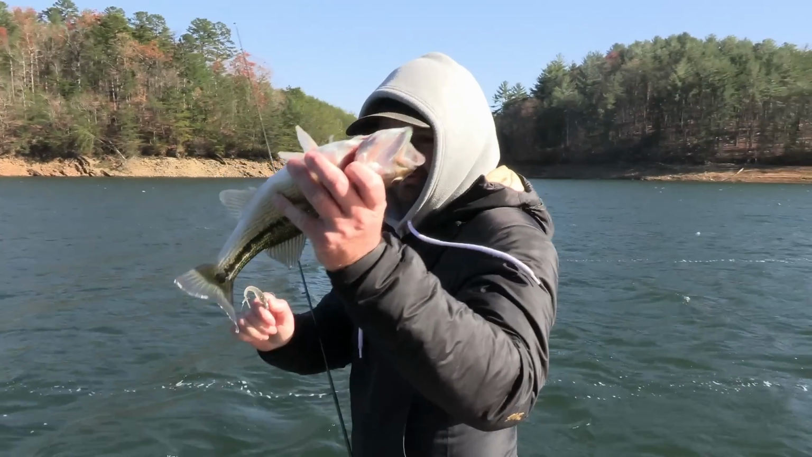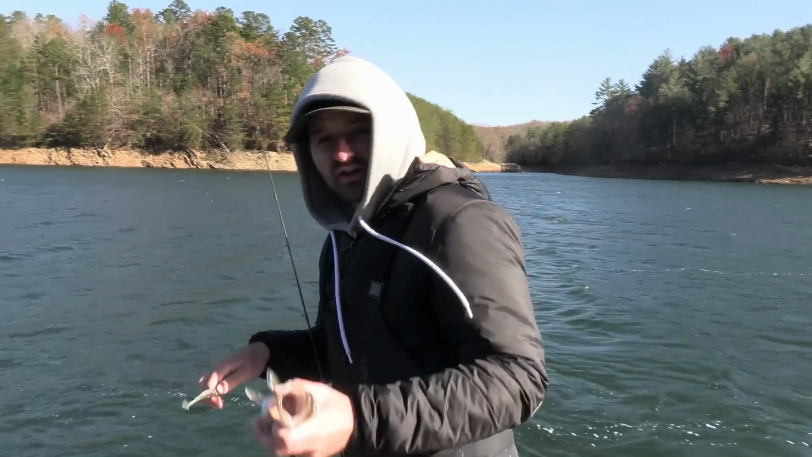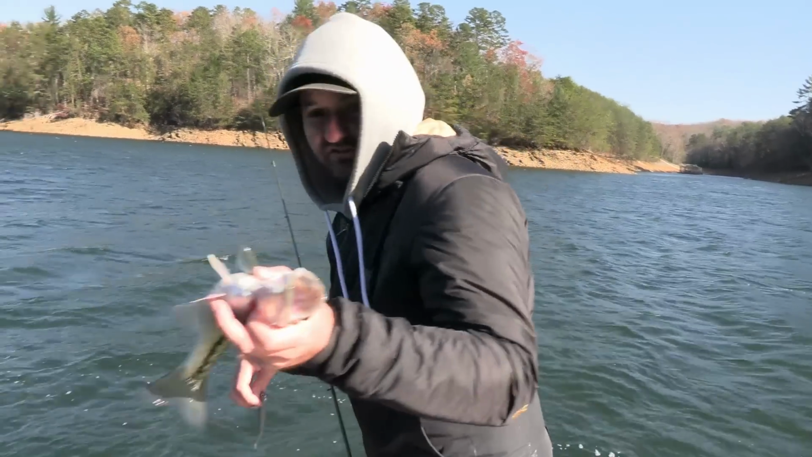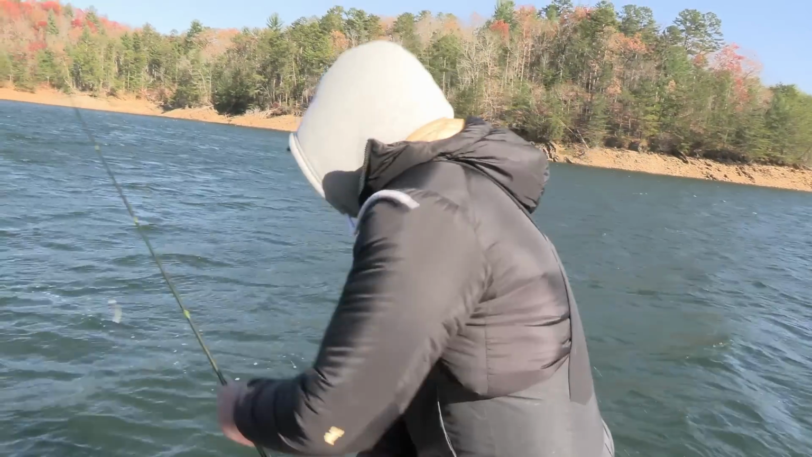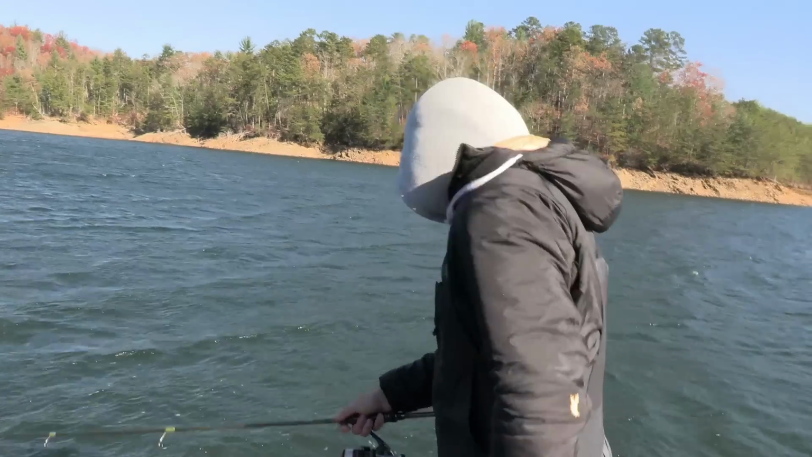See how easy it is? It's almost like stealing candy from a baby. It's so easy all the time. Every single time you go out. Just kidding. But this is a prime example of how fun this can be. When you get around them, it's lights out. But it's cold, it's windy. I believe we're gonna call it a day.